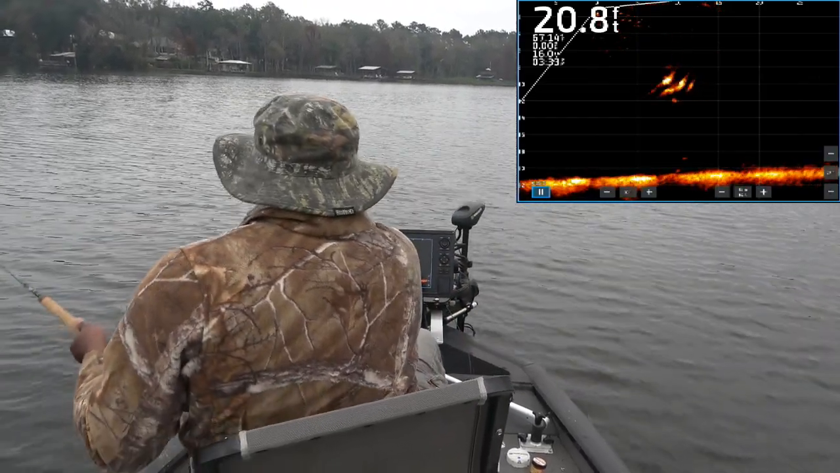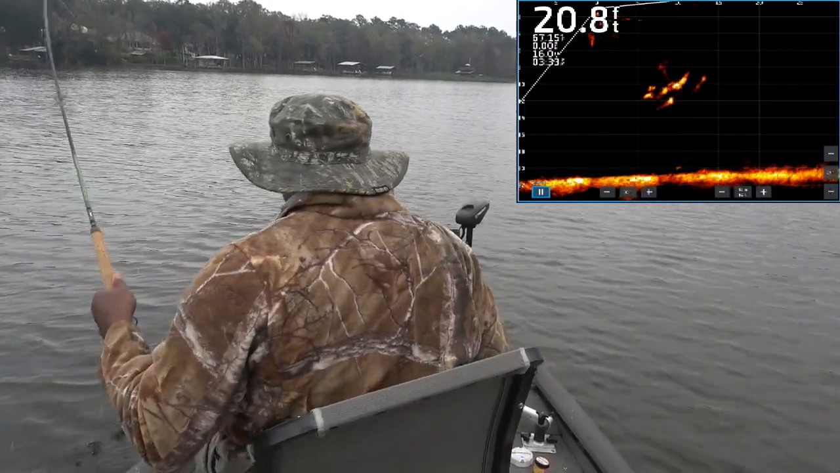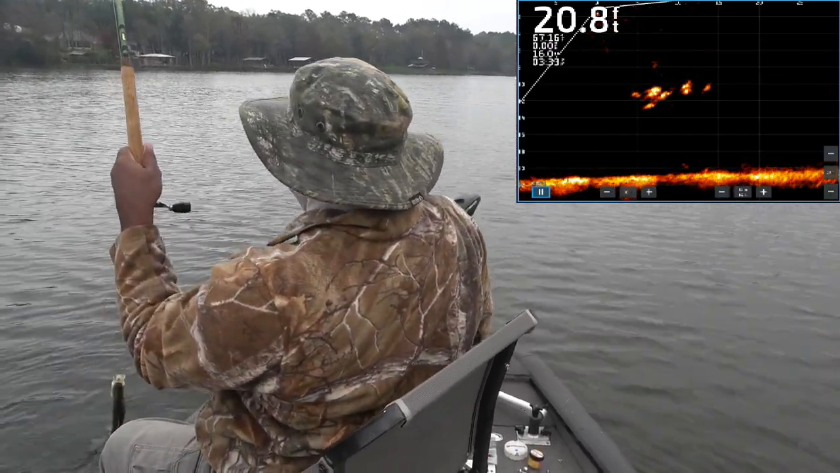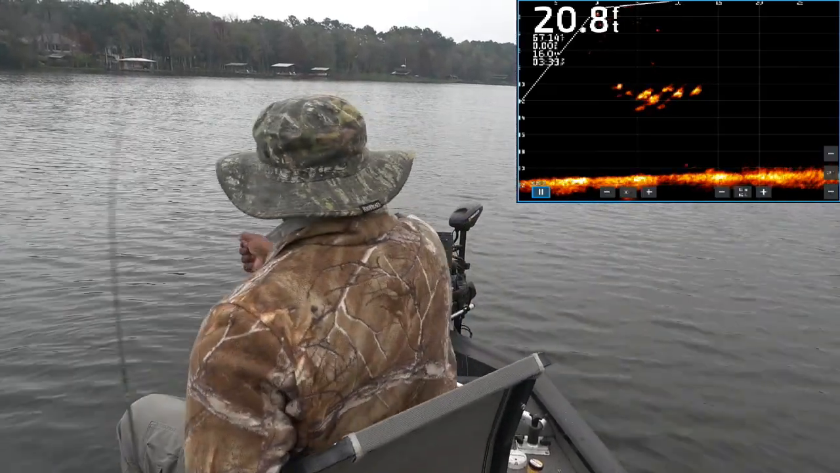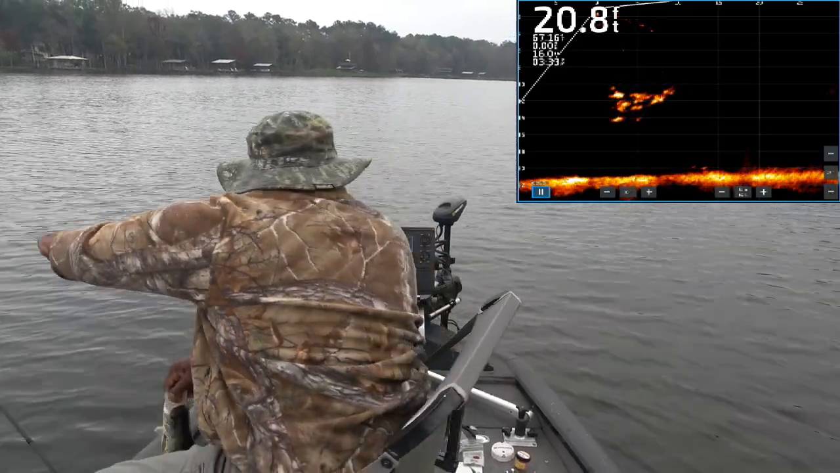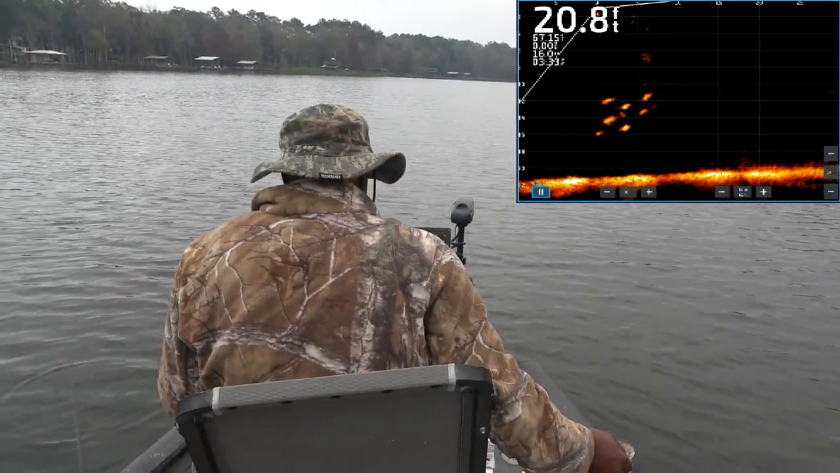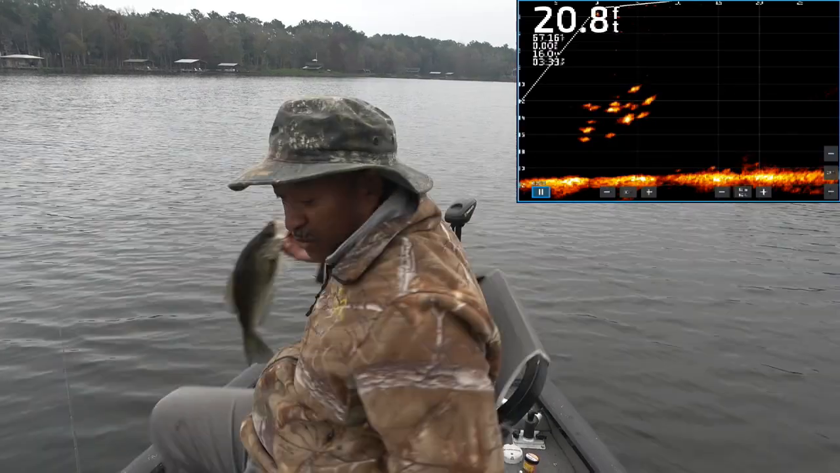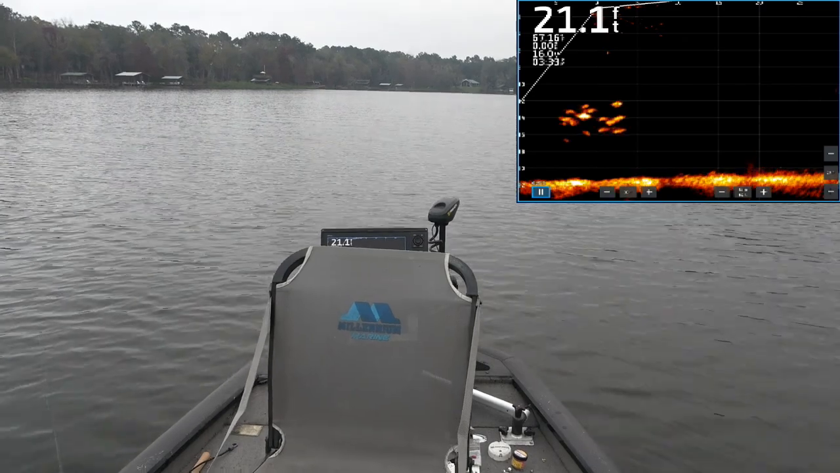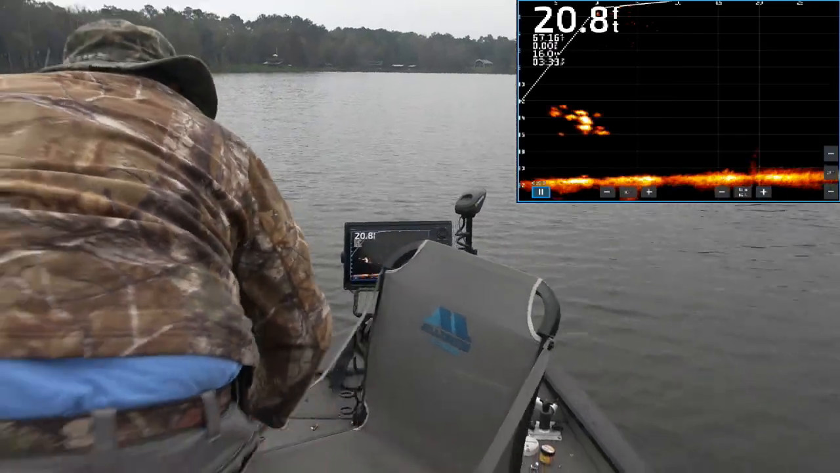There he is. Now, while I'm weighing this fish in, I'm going to keep my eye. Good Lord, I hope it don't break my rod. Wow. That's a huge fish, folks. That is a huge fish. Now, I want to keep this going. They're right under the boat now, but I need to throw this fish in the live well, and then I'm going to get right back on. That's a 2-pound fish, folks.